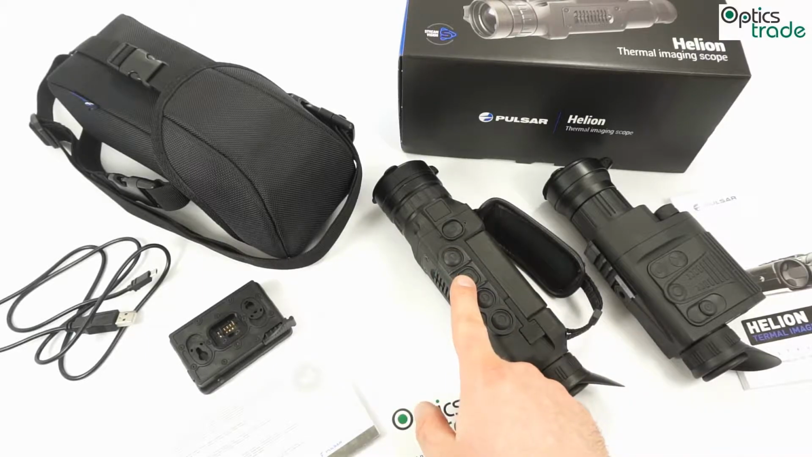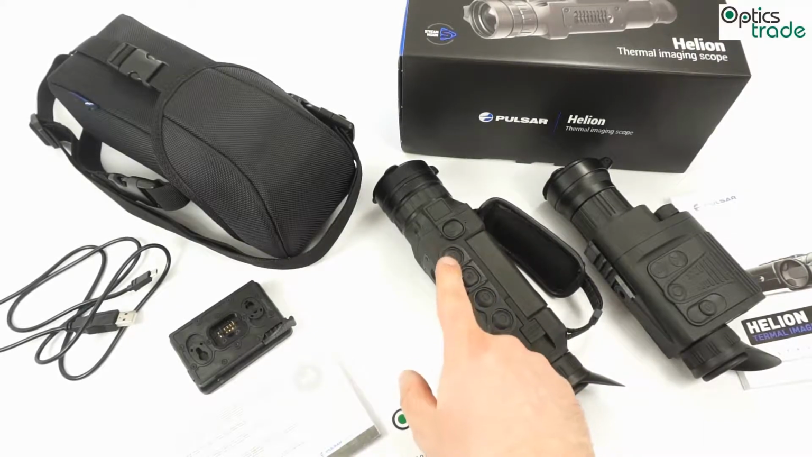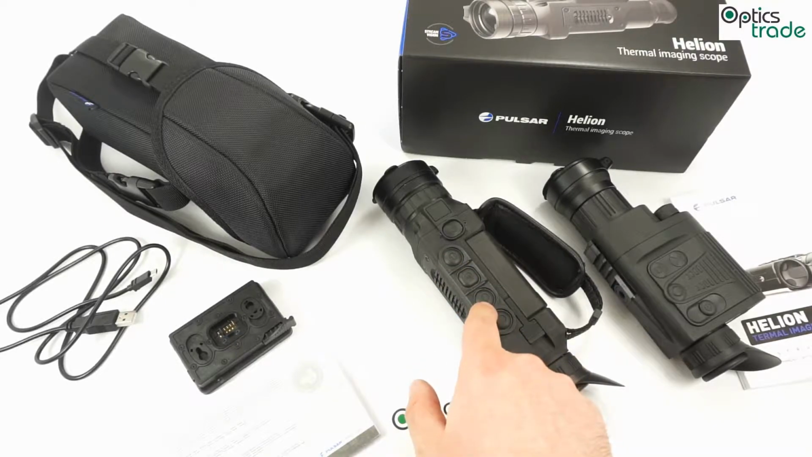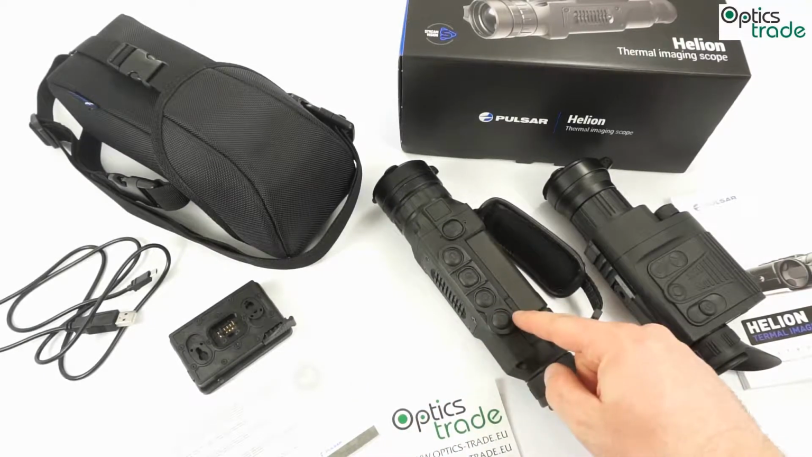Then you have the menu button. You can toggle between two menus, one with a short press, the other one with a long press. Then you can go up and down between the menu options. You also have the possibility of recording videos with this button, or taking photos.